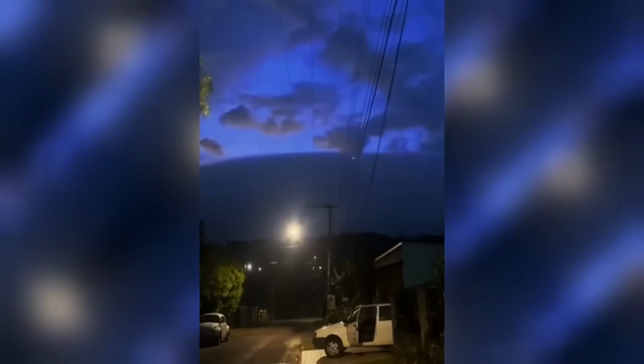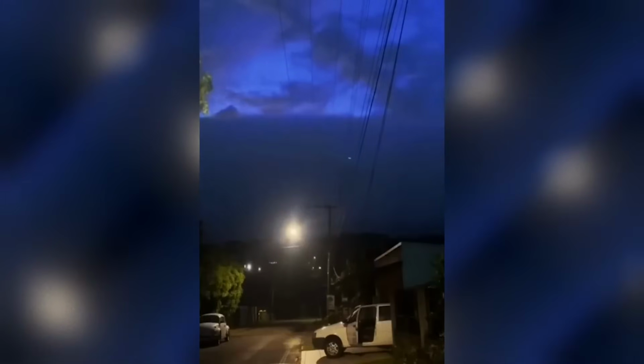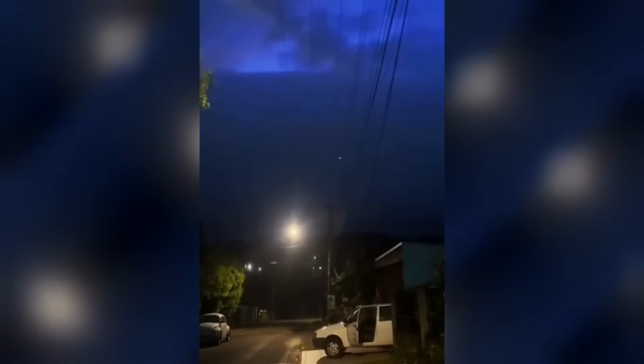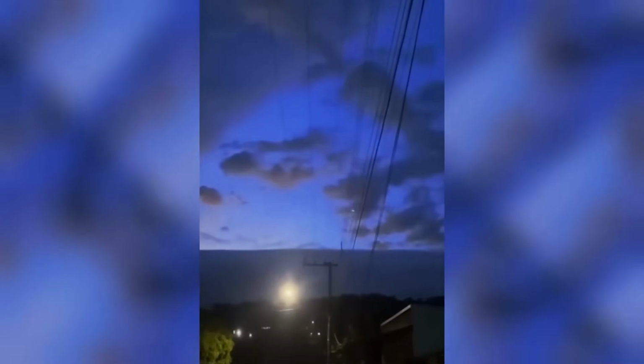Footage captured at dusk shows a neighborhood witnessing an astonishing event in the sky. In the video, darkness sweeps across the horizon, turning day into night almost instantaneously. Viewers have taken to social media to share their theories, with some suggesting that the phenomenon is a glitch in the Matrix. I'm almost getting sick of that saying, but I digress.